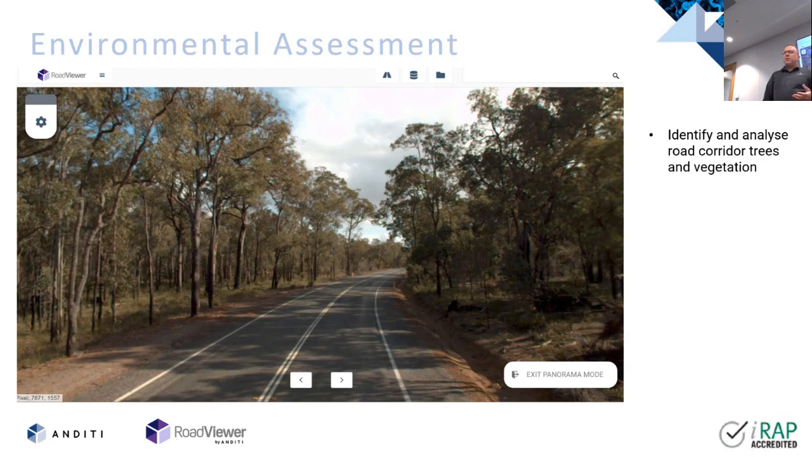Environmental assessment is an interesting one. So, Anditi started out, we do a lot of environmental assessment work from aerial LiDAR and imagery, but we are now applying that to mobile as well. So here's an example just taken from, I think this might actually be Onkaparinga. We've captured data through our partner Veris for an area of Onkaparinga that's, I guess, a bit of a black spot that Brett asked us to look into.